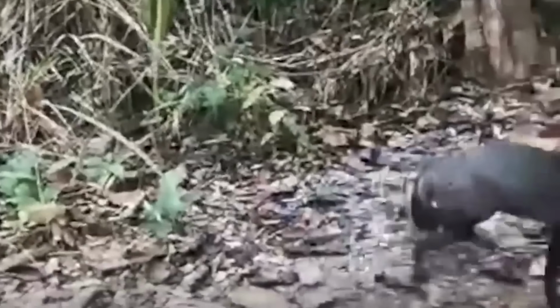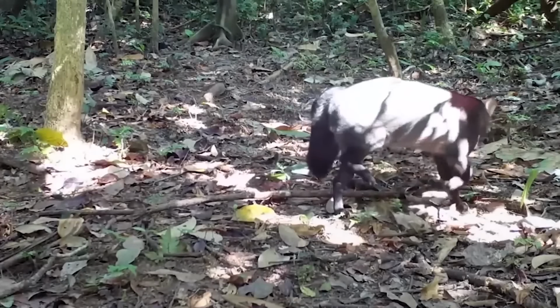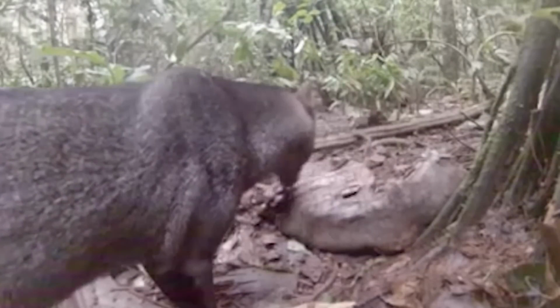However, this video gave them new hope. The dog was just sniffing around in the forest like any other day. Teams have been sent to locate the dog so that it can be kept safe in a preserve and live longer.